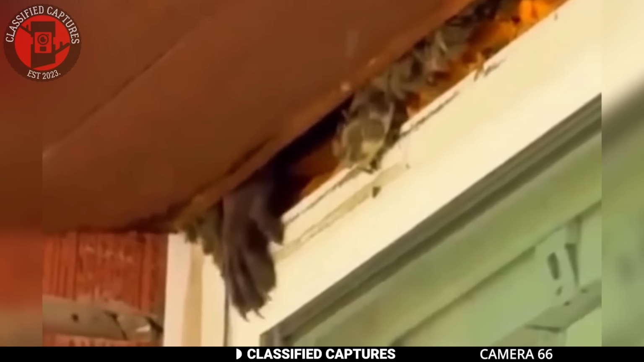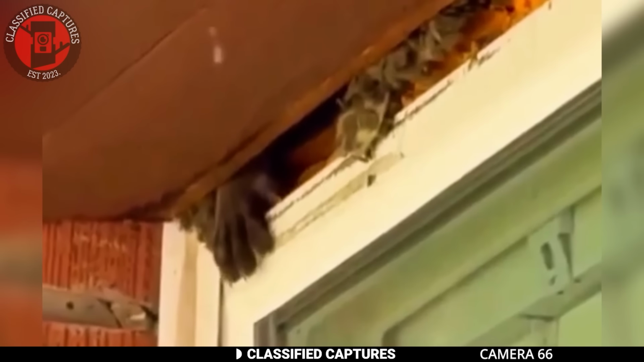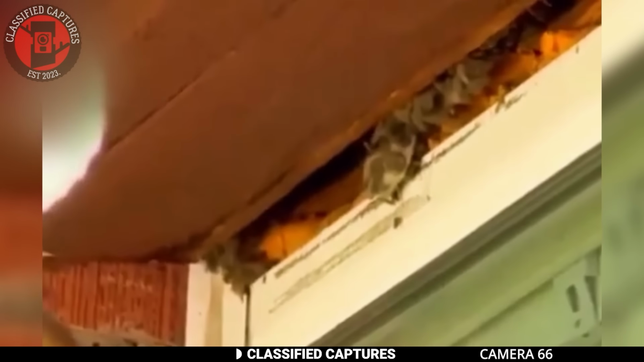Yes, that's the hand of a monster of sorts showing above the door. How it got there, no one knows, but clearly everyone present is scared and worried. The uploader suspects it's a potential Bigfoot, and looking at those furry hands, I don't blame her for thinking so.